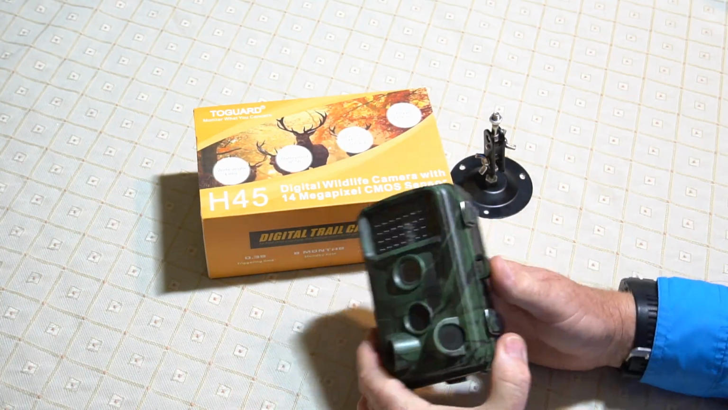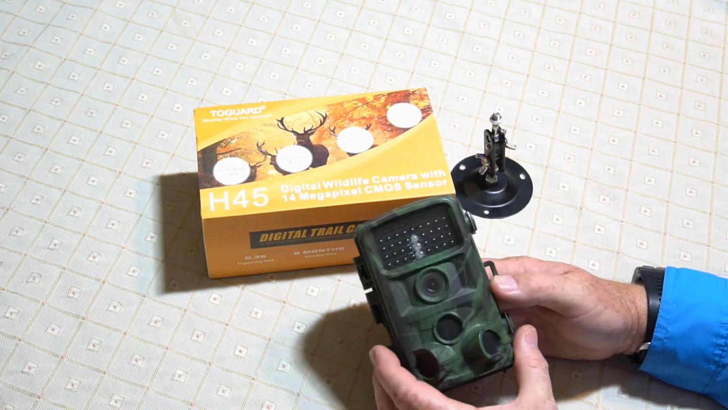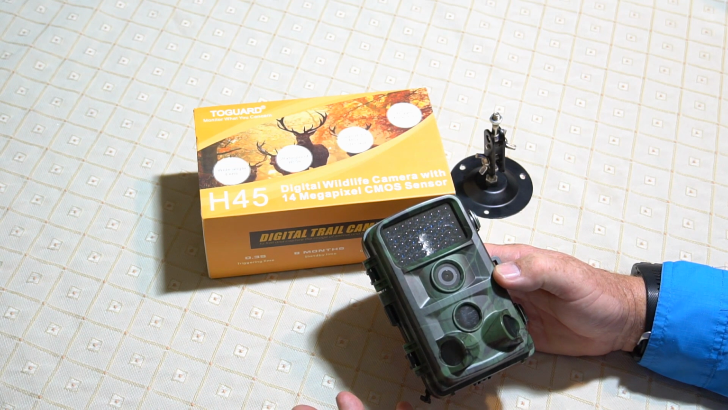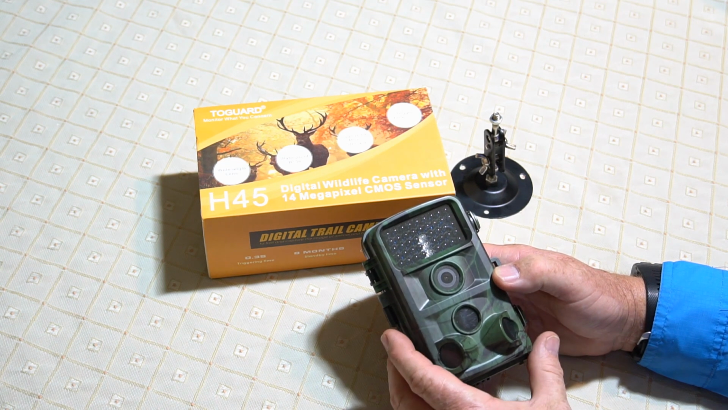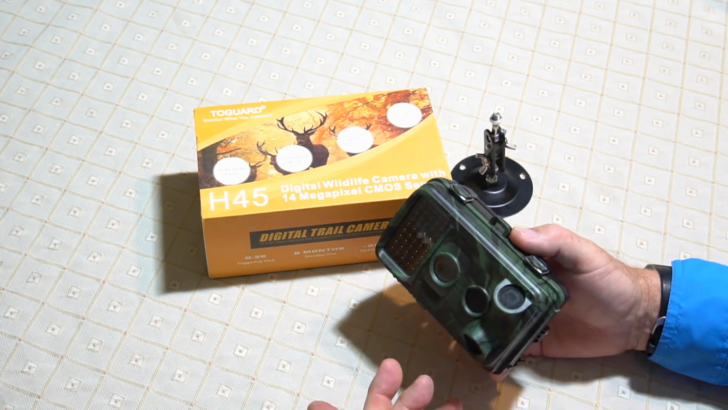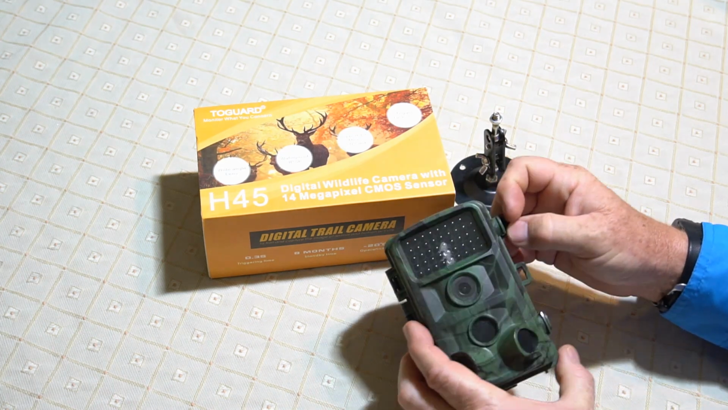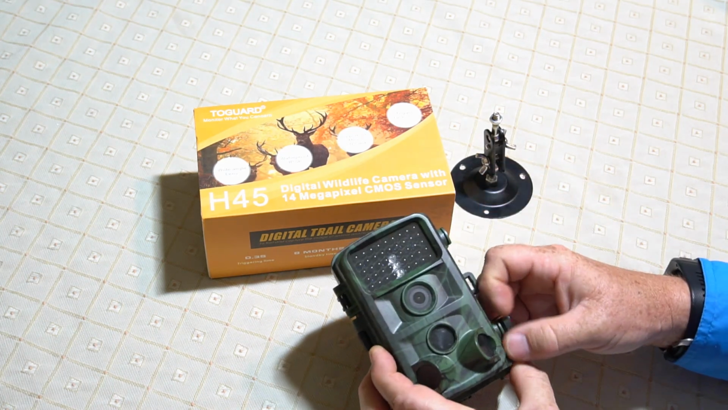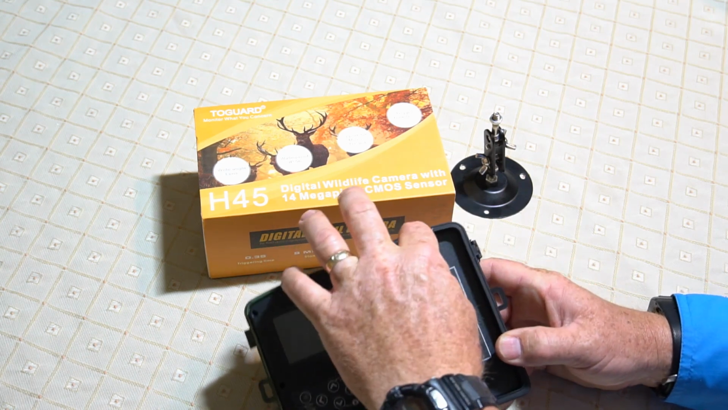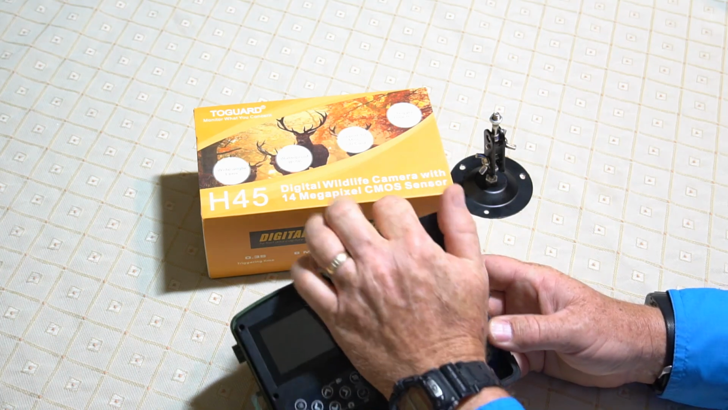Alright, here I am back with this little Toguard H45 camera. I did the unboxing on this camera back in January. It is now April, guys, and this camera has been in the field taking pictures the whole time on the original set of batteries that I put on it. Still firing, and they're not even like Duracells or Energizers. They're just Members Mark from Sam's Club, and they're still firing.